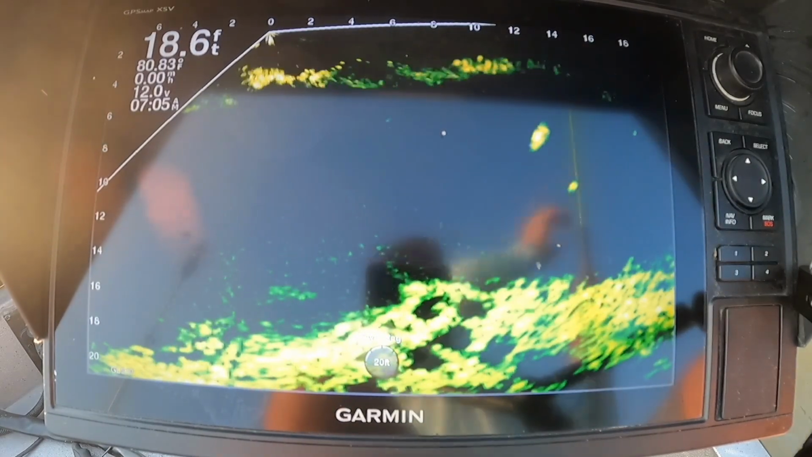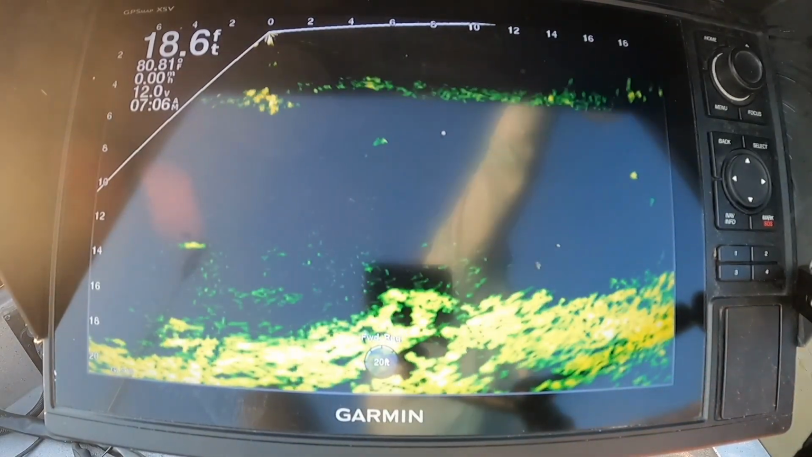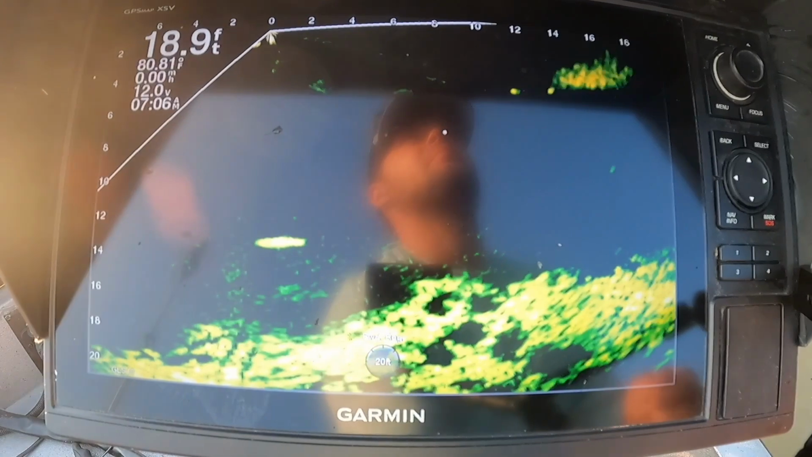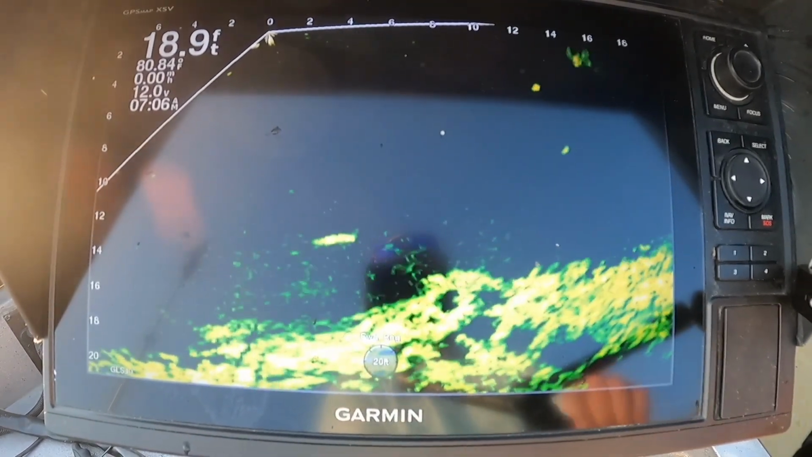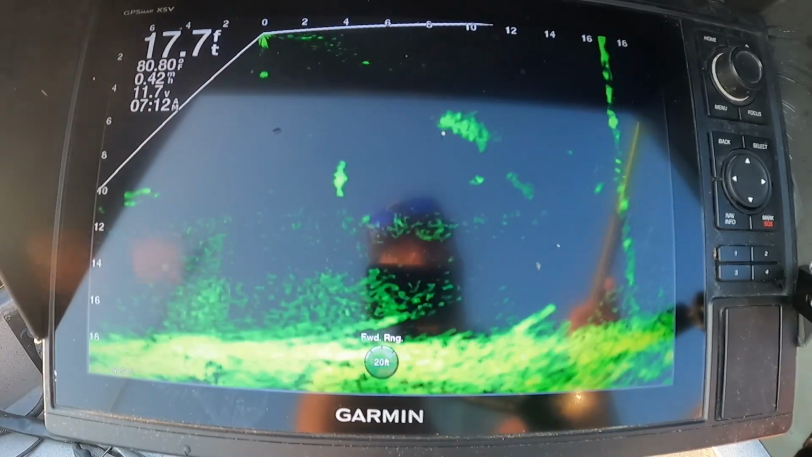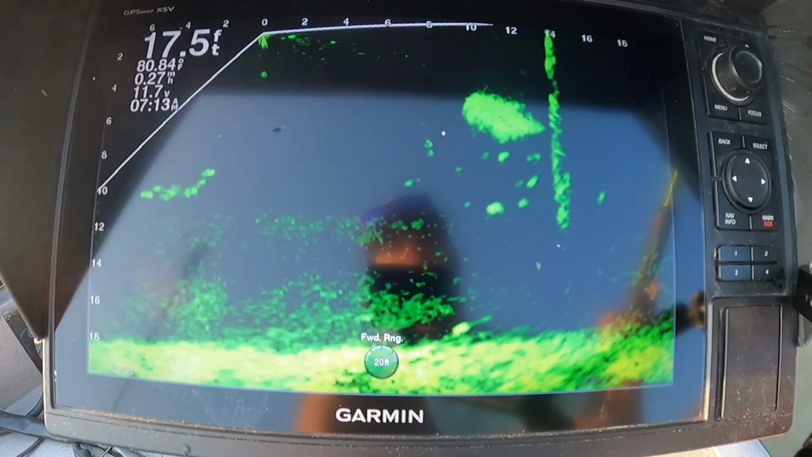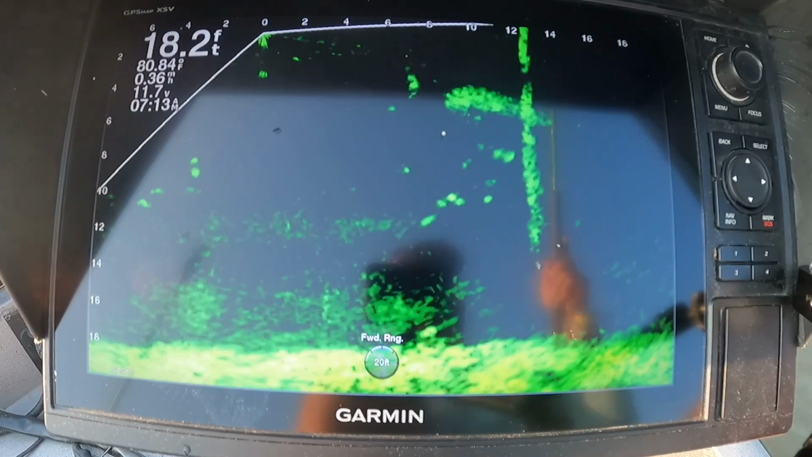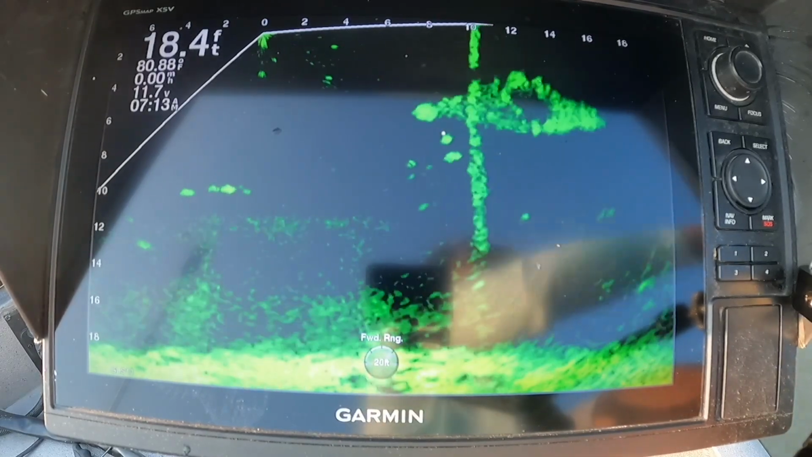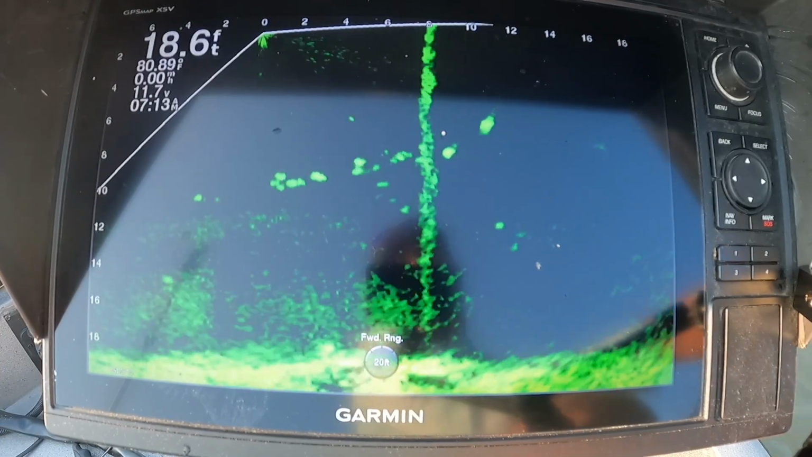Sitting right on. There he is. Alright. Let's keep her. Nothing crazy, but man, there are a lot of them over here, feeding on that shad. Got him. Little bitty guy. Quick release too. Just drop right back down.